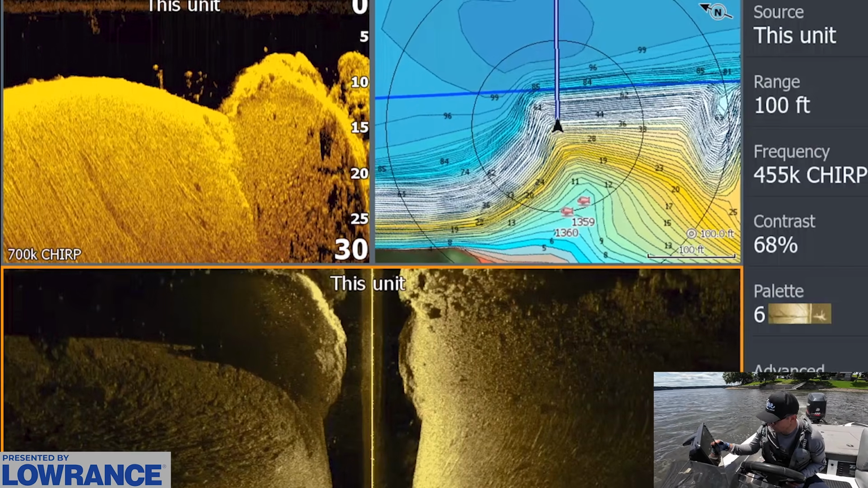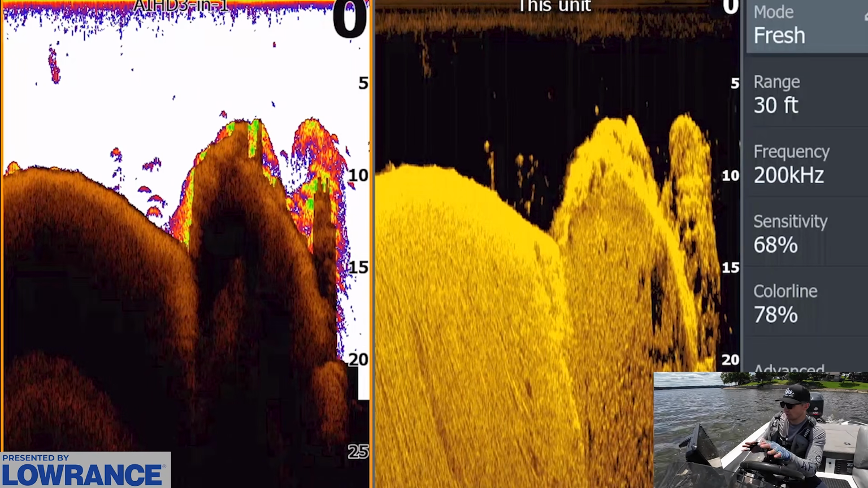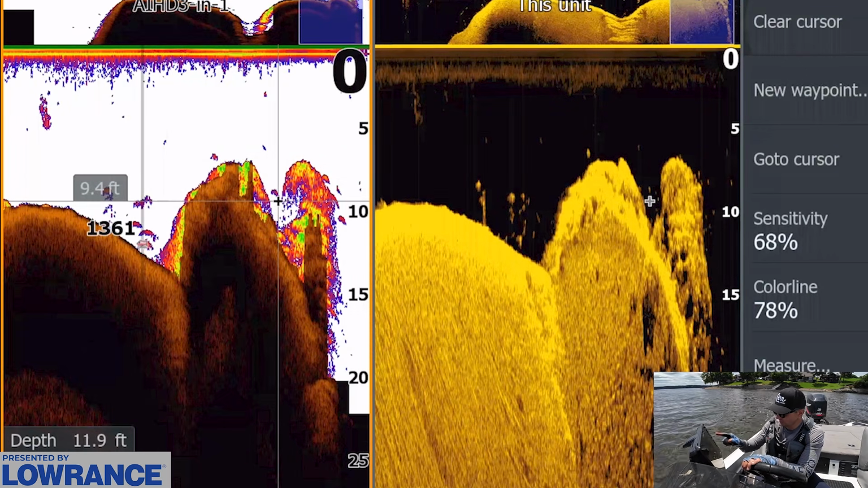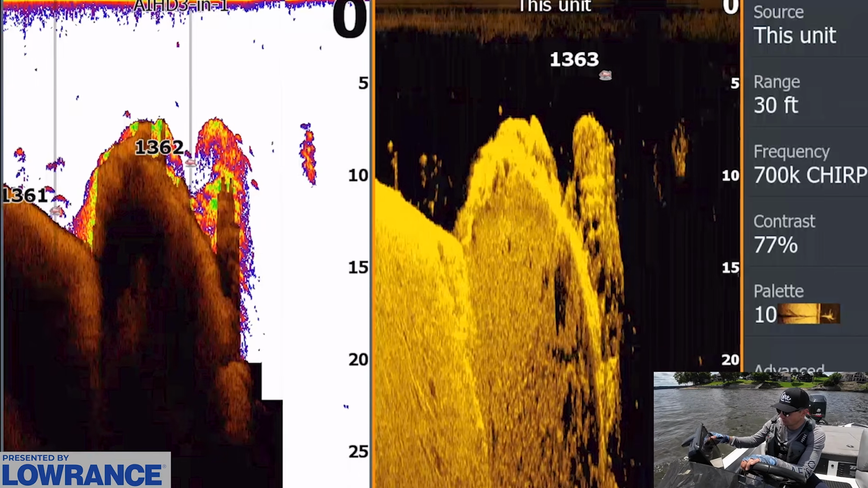Maybe I should have been checking this main river to start with. This is kind of the trick sometimes, guys. You have to figure out what is the right thing for that day. These are definitely bass, 100% bass right there, based on the size of those arches. Again, I have a lot of videos explaining how to differentiate bass from other species on the fish finder.